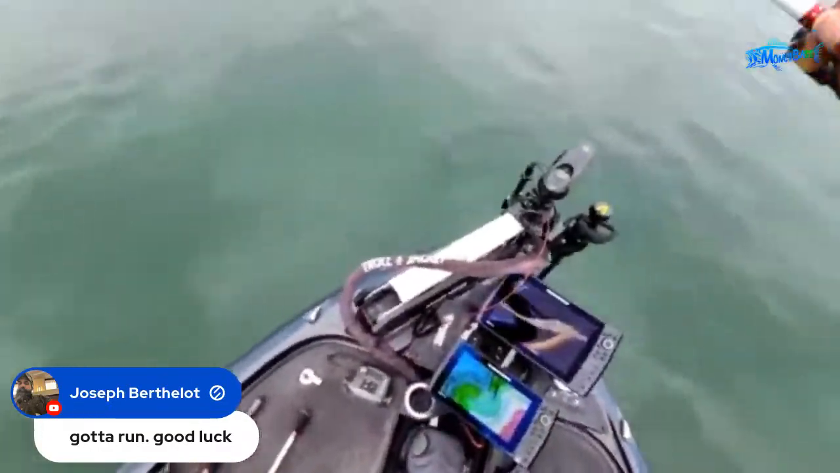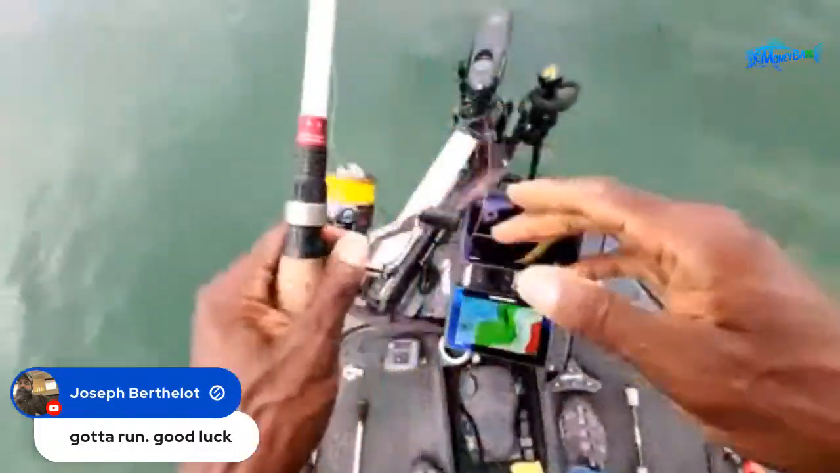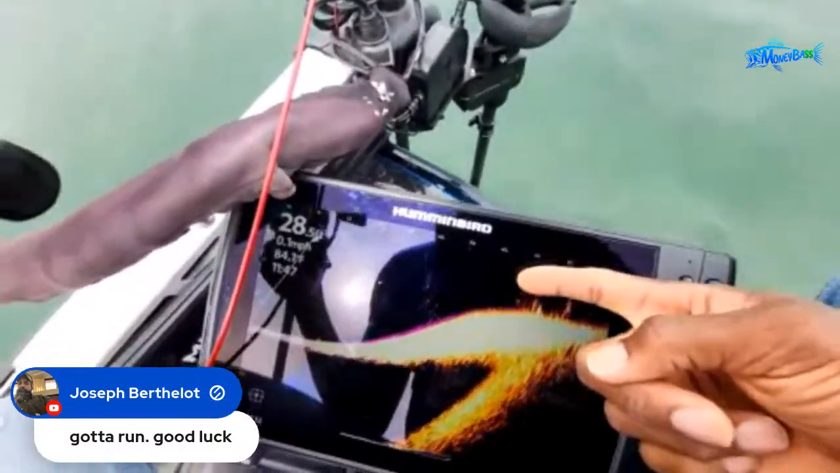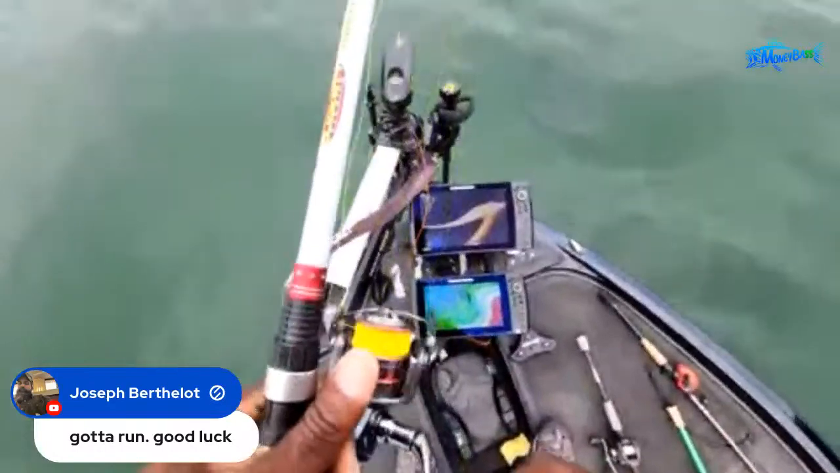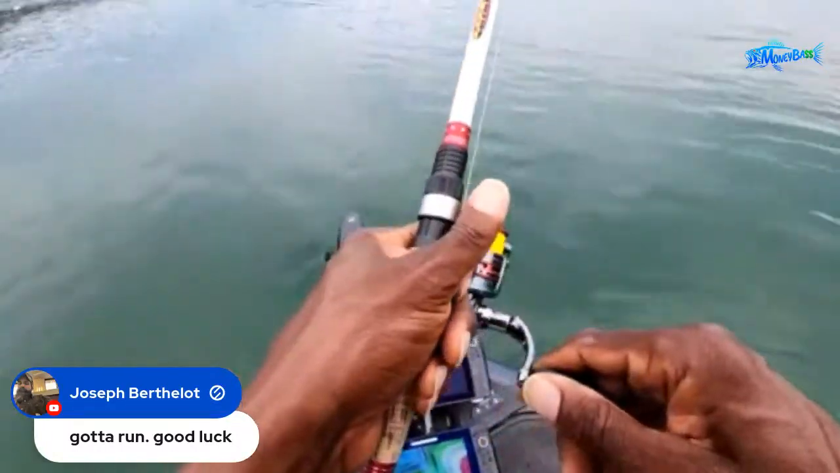All right, got to make this one about a 60-foot cast. Let's see if I can get it right on the money. There we go, right on the money. 60-foot cast. It hit right in front of where those fish are coming in and out of that cover. So let's see if that's a money cast right there.